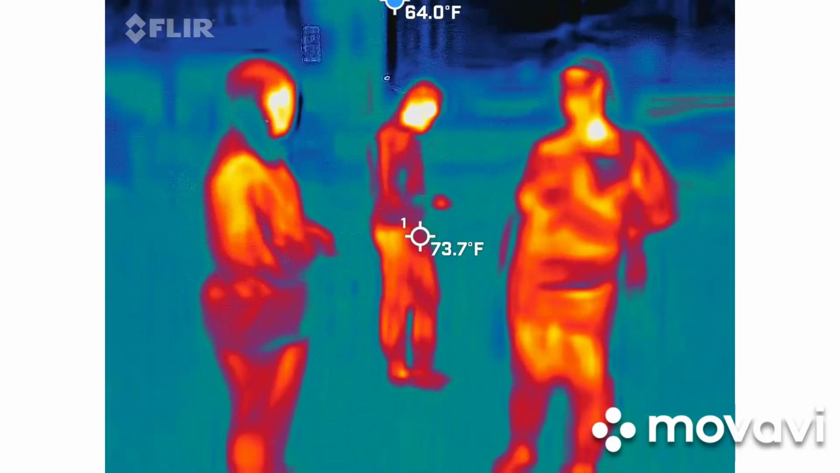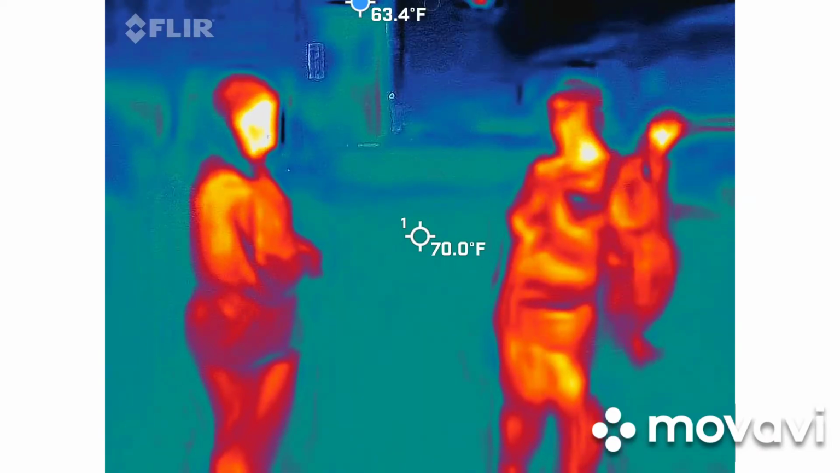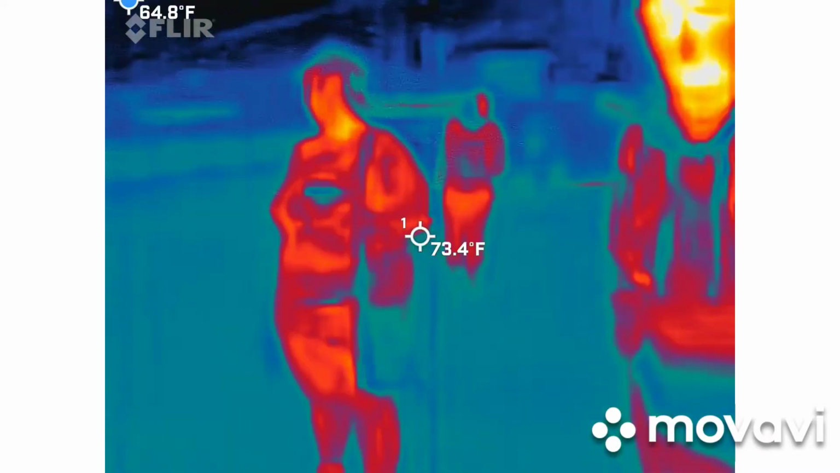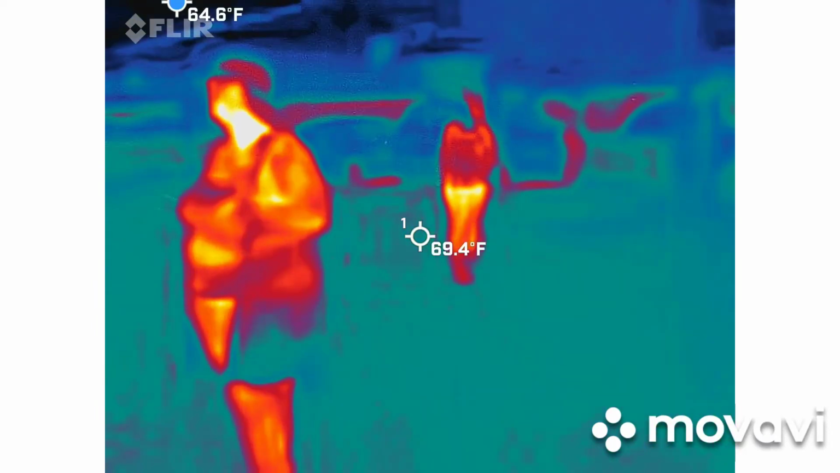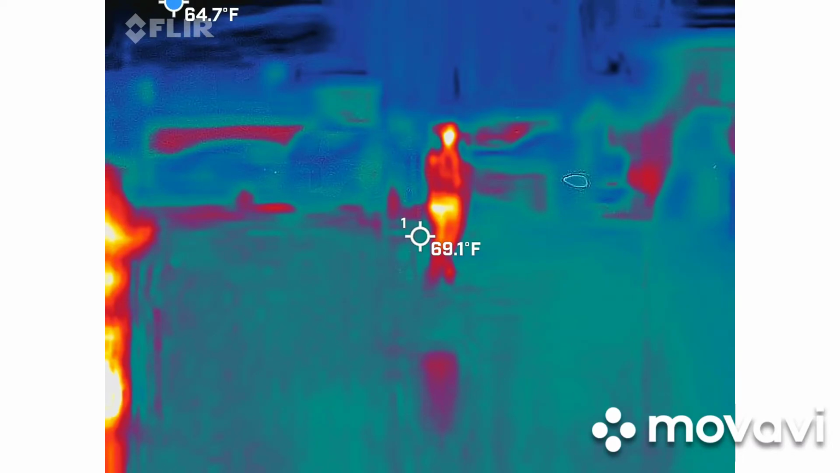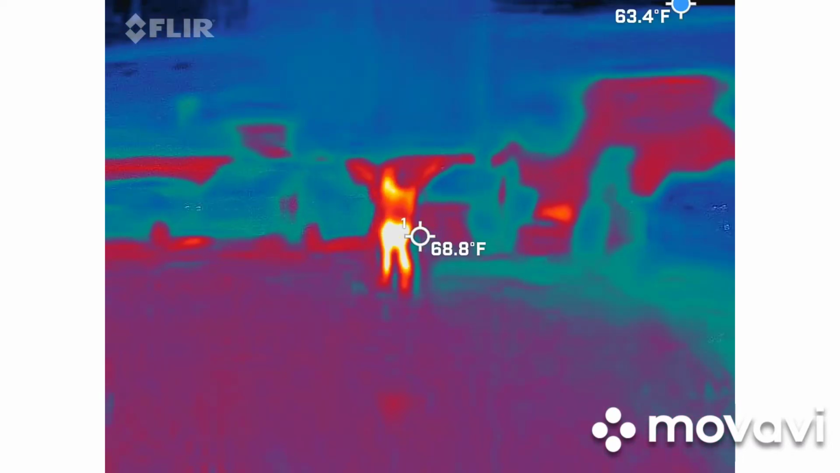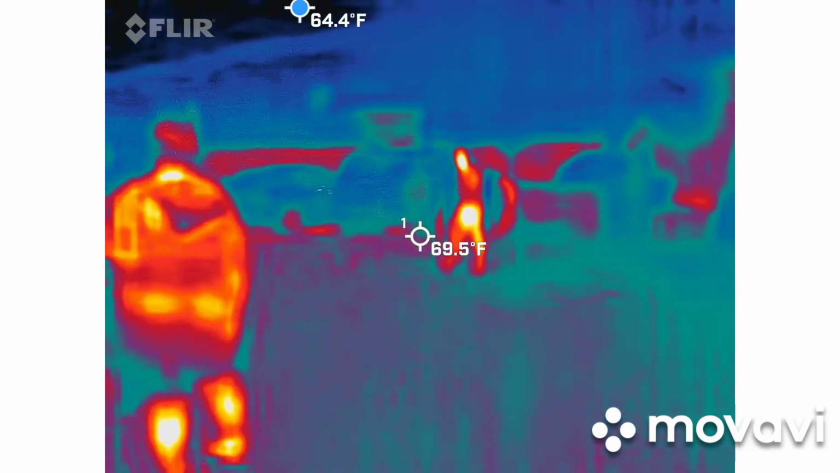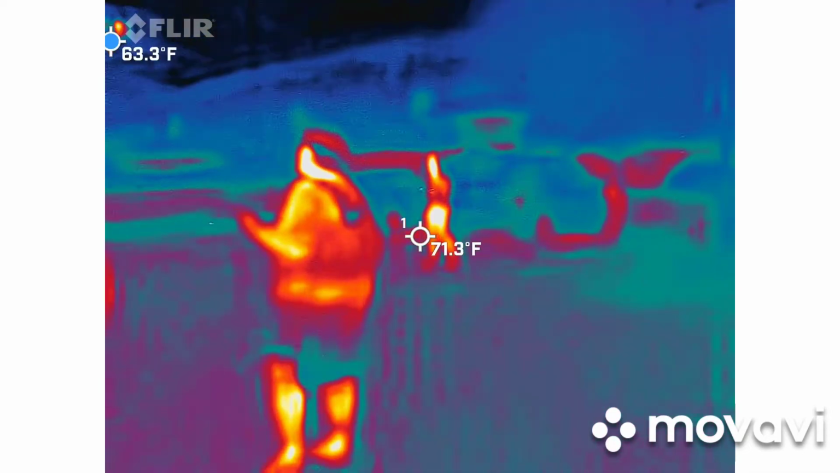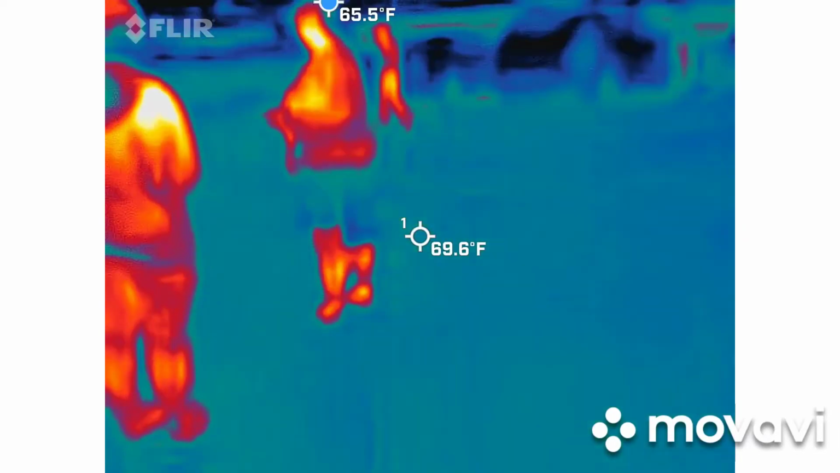I wonder how it started. I know exactly how it started. Yeah, I'd be interested to see if it comes up. Nobody's ever actually asked that. How did the fire start? How did the fire start? Why is it so bright? It's normally really dark.